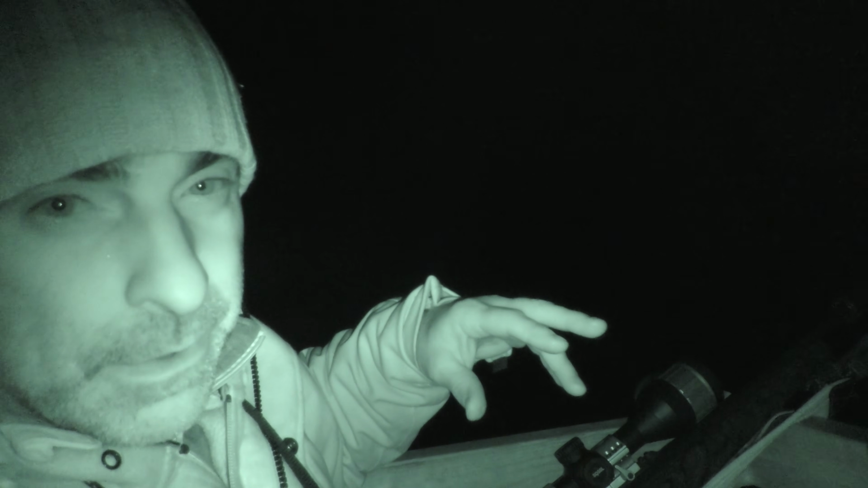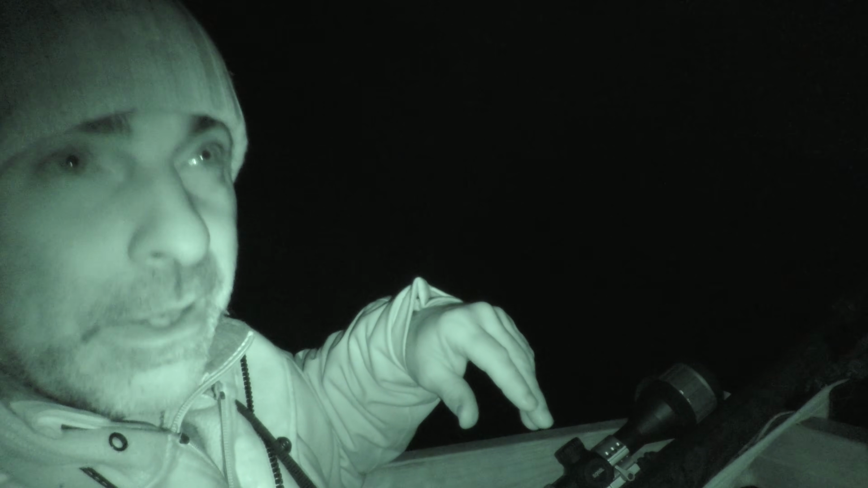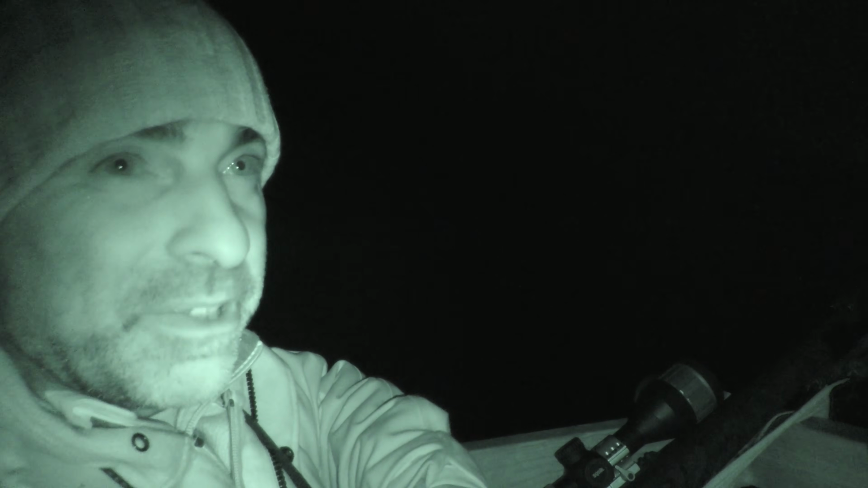Typically within 10 minutes of sitting in the high seat it starts raining. It's just starting to spit, so hopefully it's just a little passing splatter, but with my luck it's probably going to hammer it down.